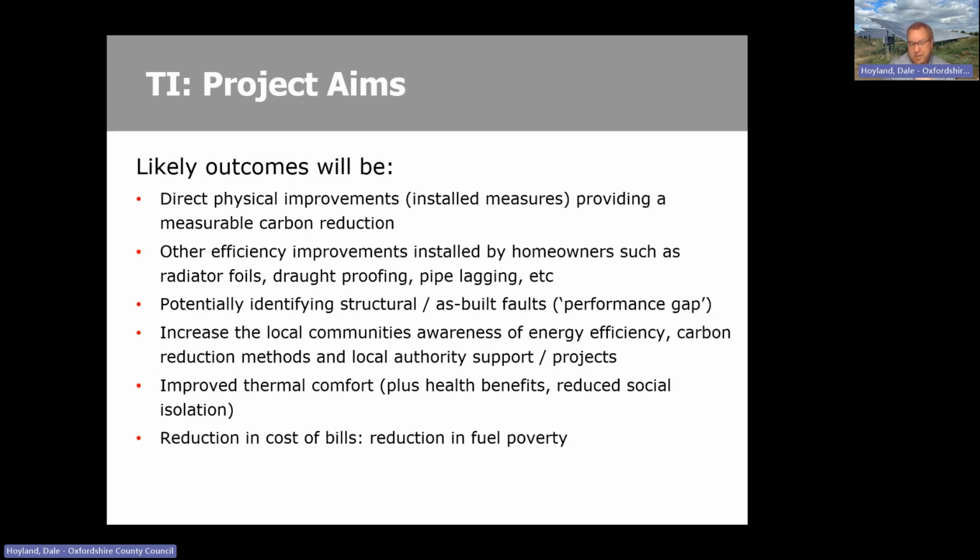This is a potentially really important one for you as community groups, parish councils, volunteers, champions, whatever you wish to term yourselves, by raising the community awareness of energy efficiency and the support that's on offer from yourselves, from local authority grants potentially, and things like that. So again, that's a really important one to maximise use of all of that for Suffolk.